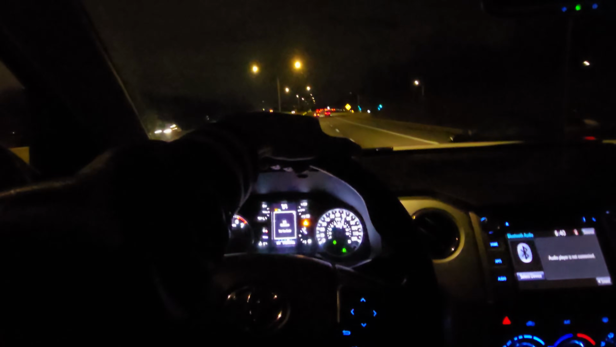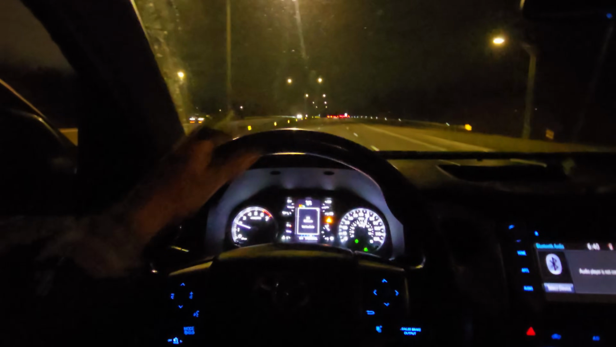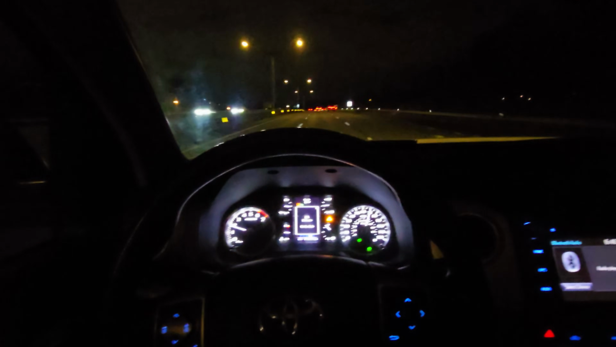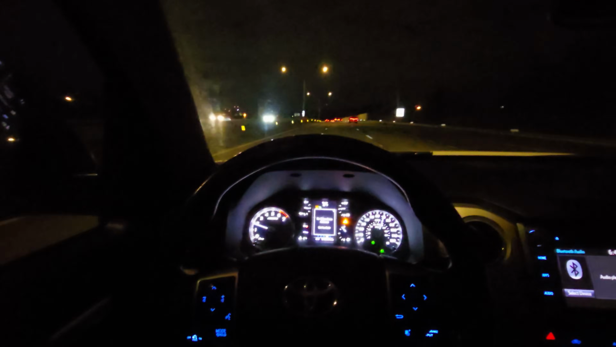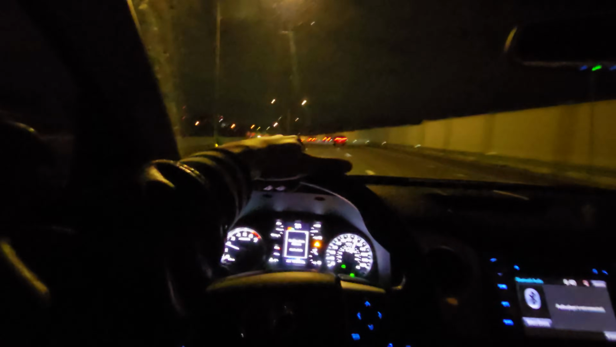I don't know if you guys can hear me because I got all the windows down. I'll roll the front two up though. And the back ones. Okay, so now I just have the rear window down.